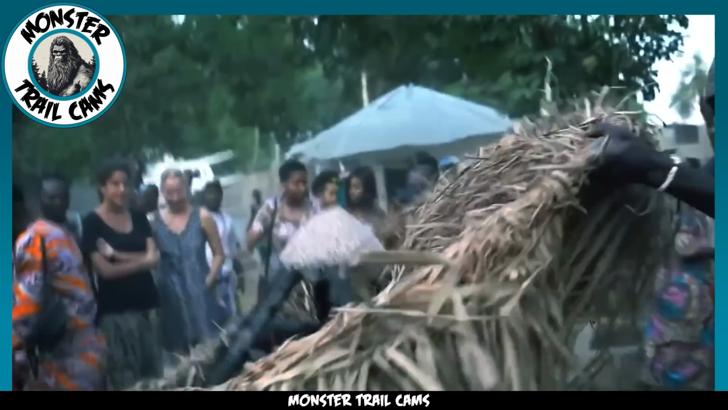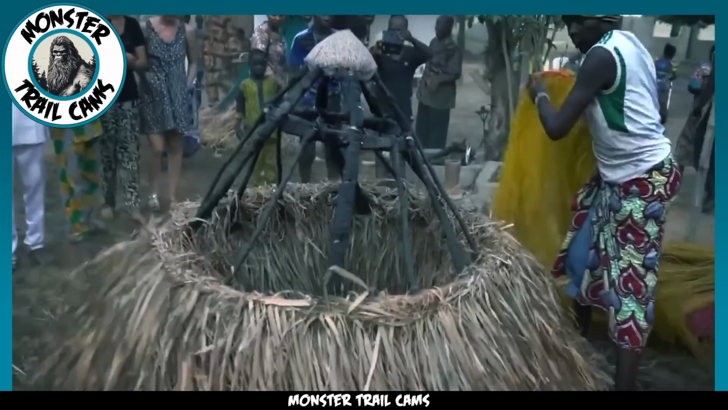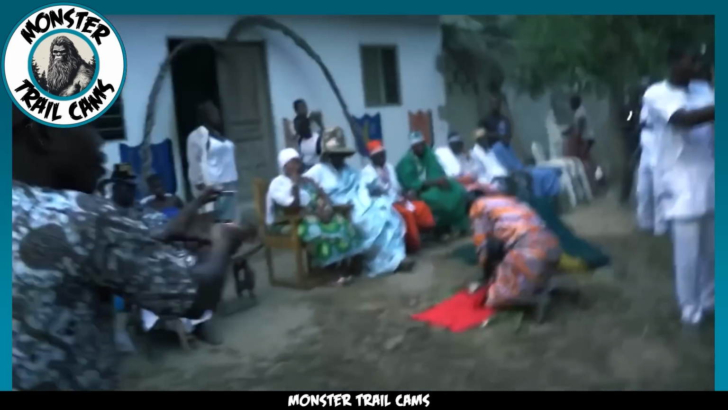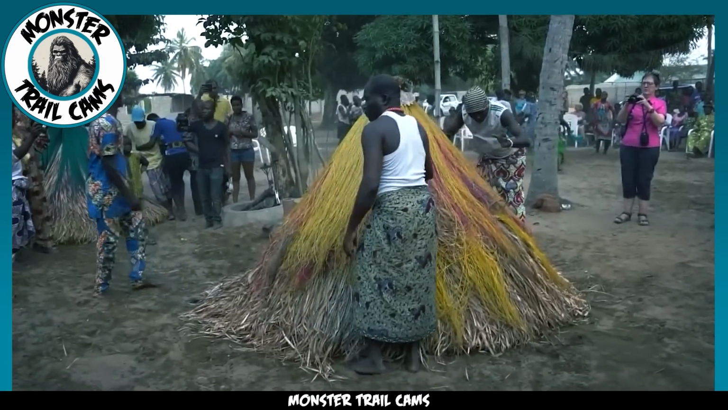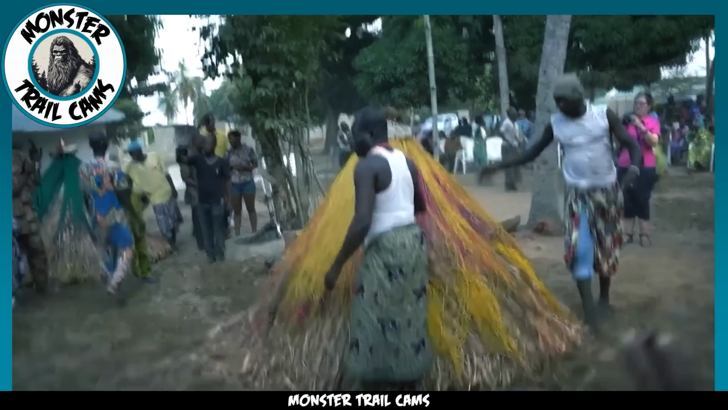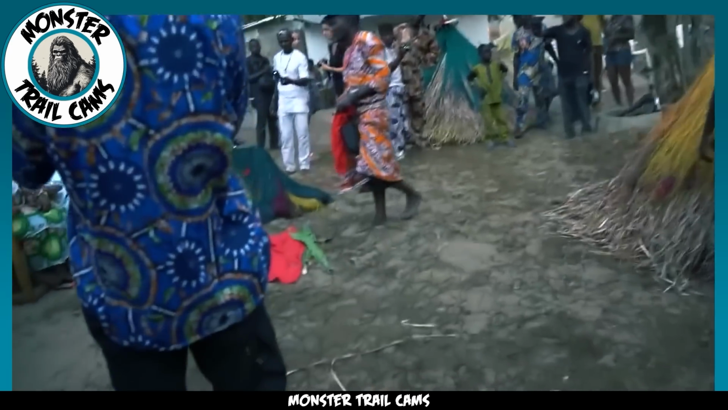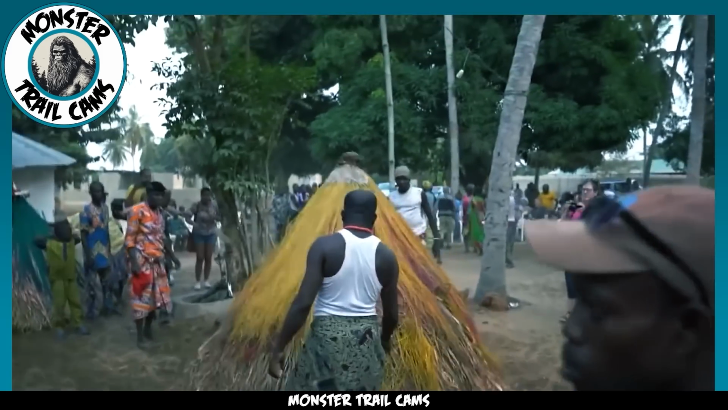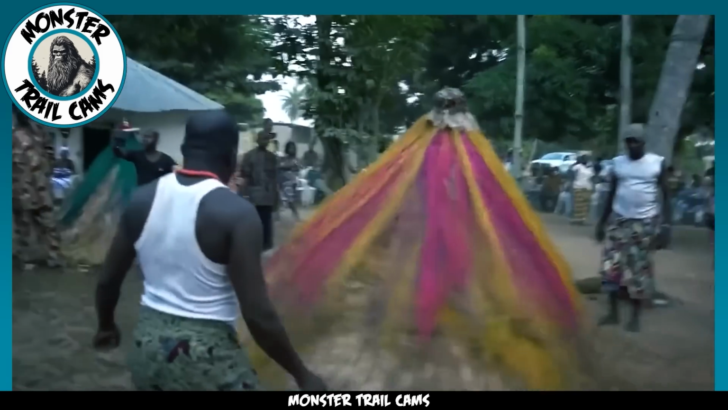In another video, this time shared on YouTube, we see the process of creating a zangbeto. Astonishingly, as more hay is added to shape this peculiar structure, the zangbeto comes to life, moving and twirling energetically. Many are convinced that it's the potent forces of voodoo that breathe life into the zangbeto, allowing it to move on its own, devoid of any human interference.